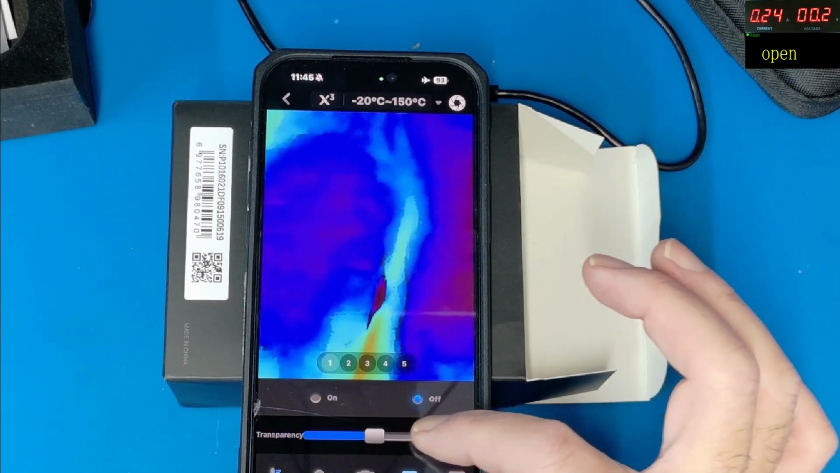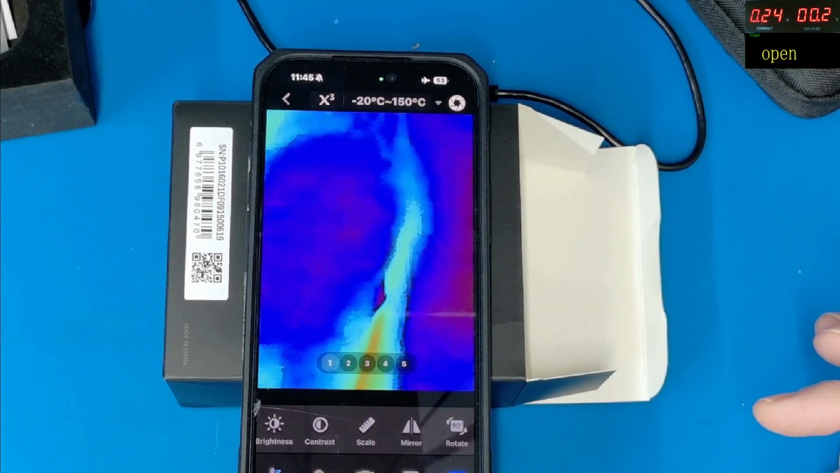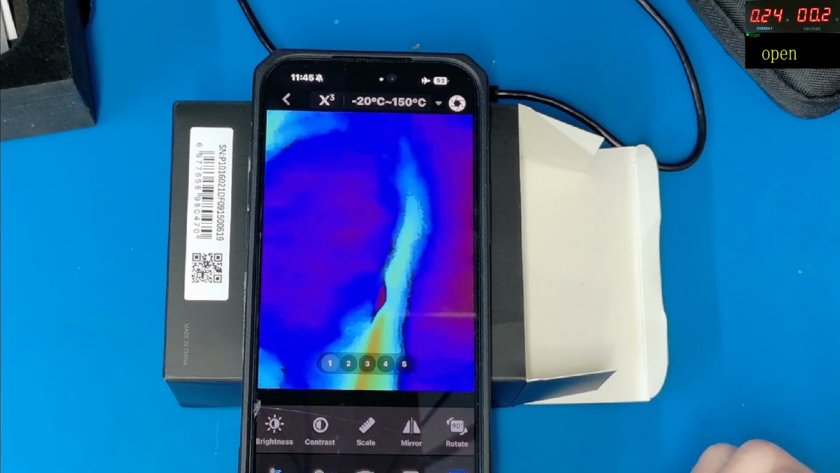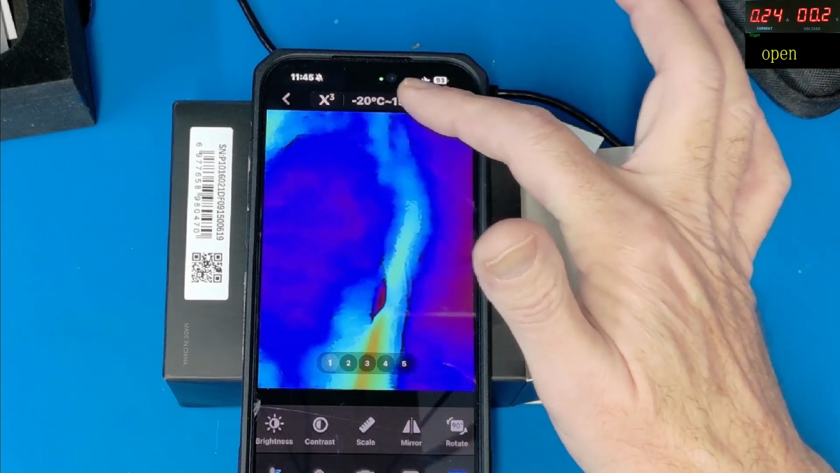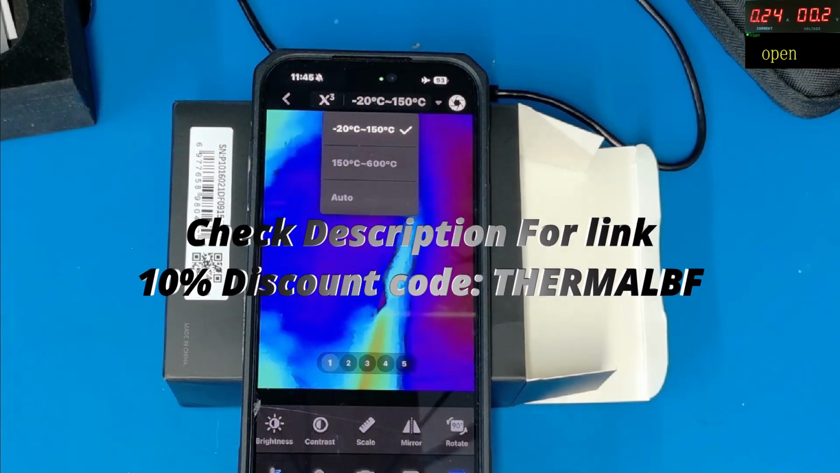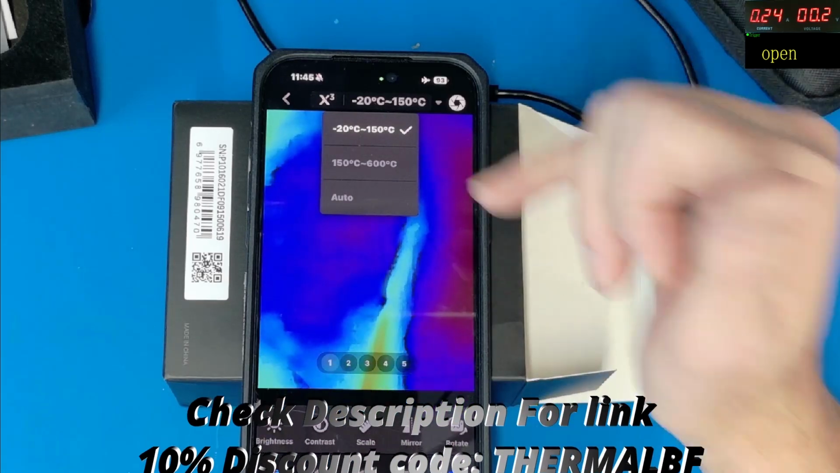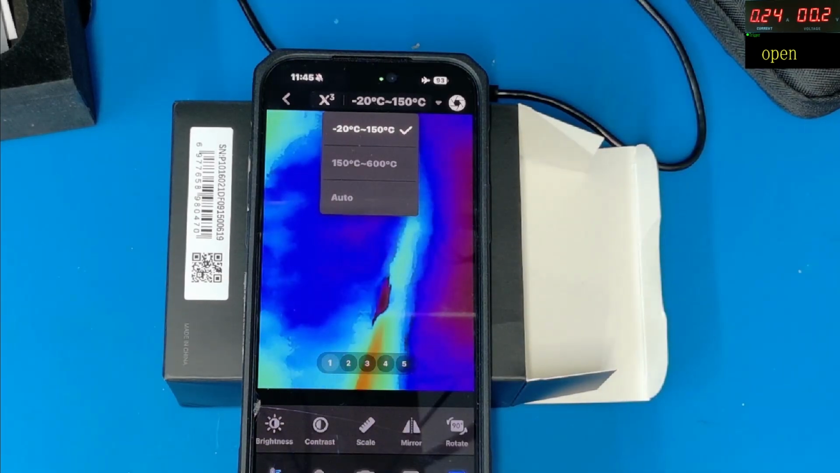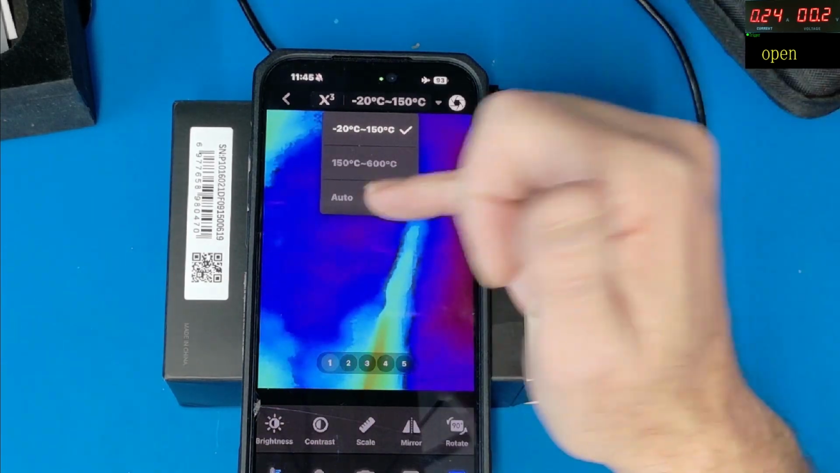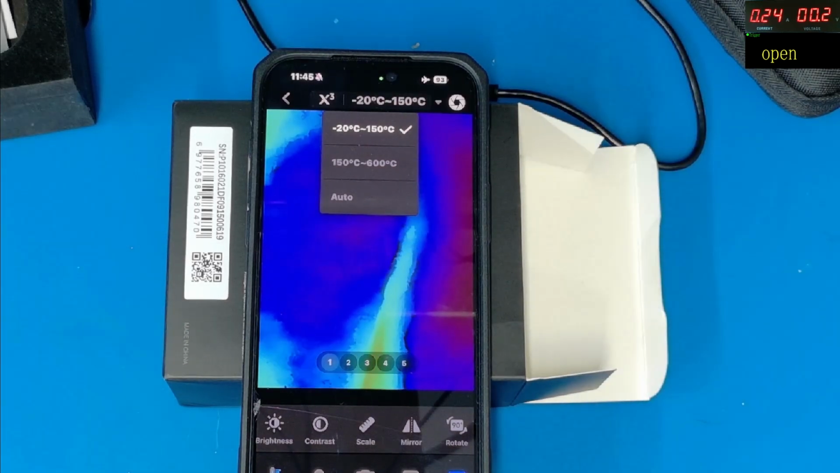We've got a transparency layer here as well that we can adjust, and we've got different brightness and contrast controls as well as being able to rotate. We do have a colour temperature scale from -20 to 150 degrees C, and then we've got 150 to 600 degrees. Most people will be using it on the -20 to 150 degrees C. You can leave it on auto and it will auto select. I'm going to leave it on the -20 to 150 degrees C today.